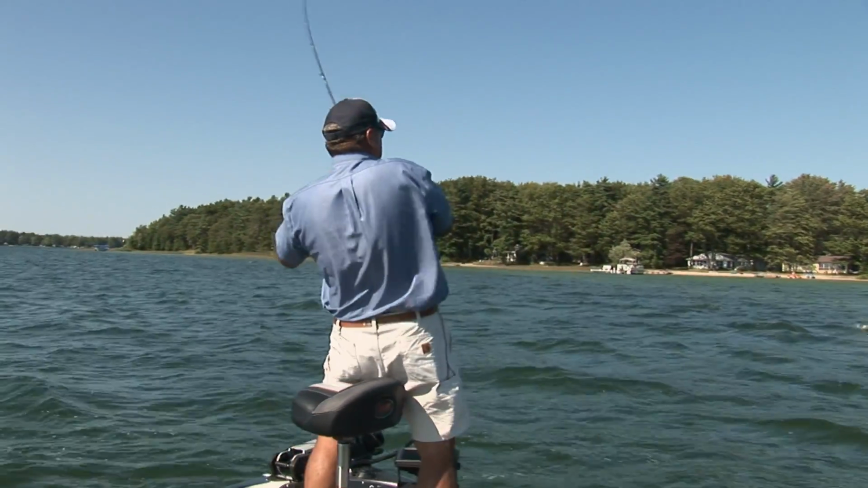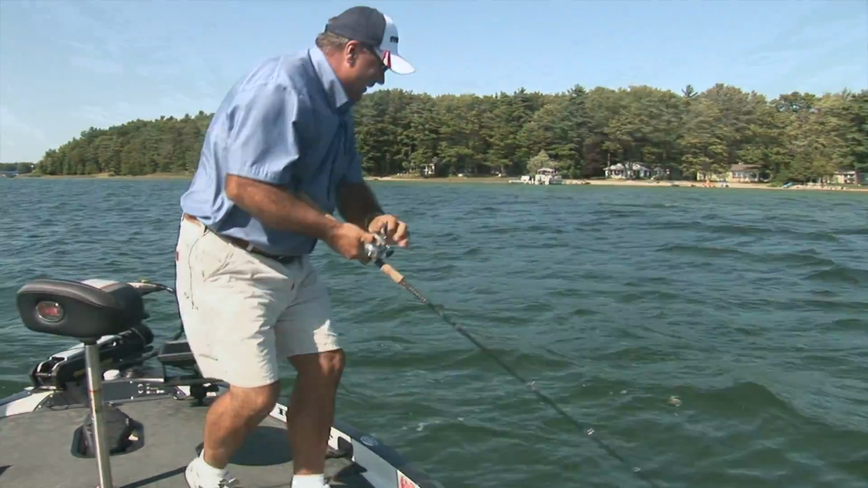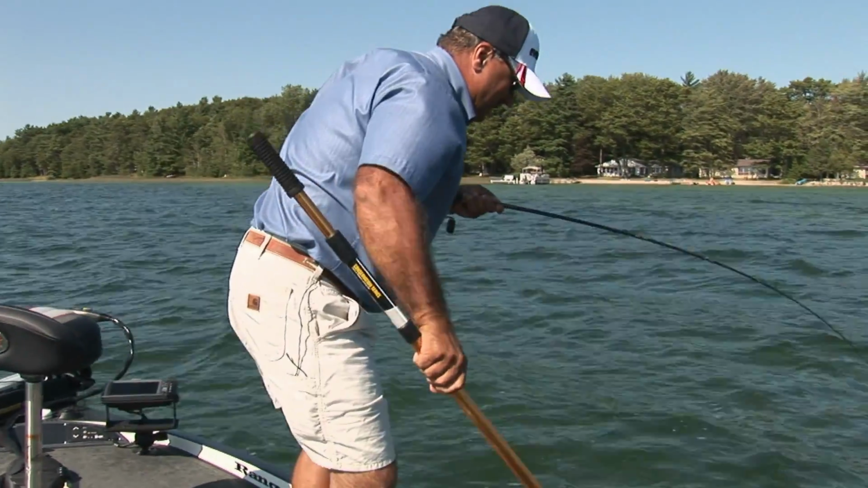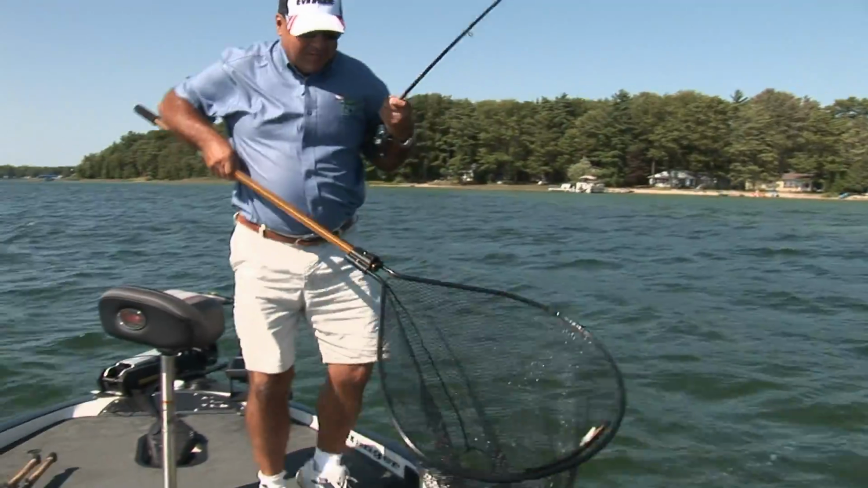There he goes. Oh, yeah. Come on. Dig, dig, dig. He's not that big. He thinks he is, though. That's bigger than I thought he was. A couple of pounds.